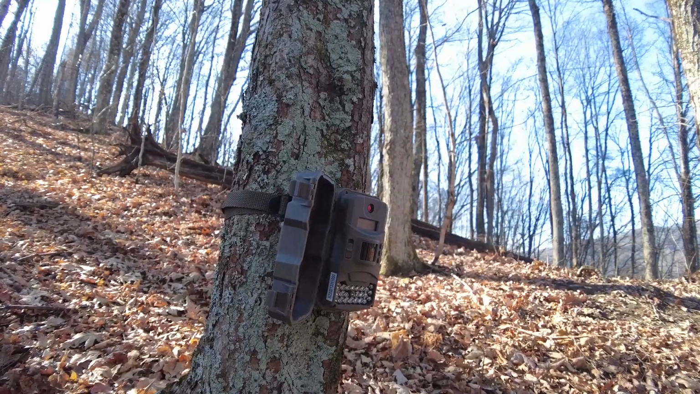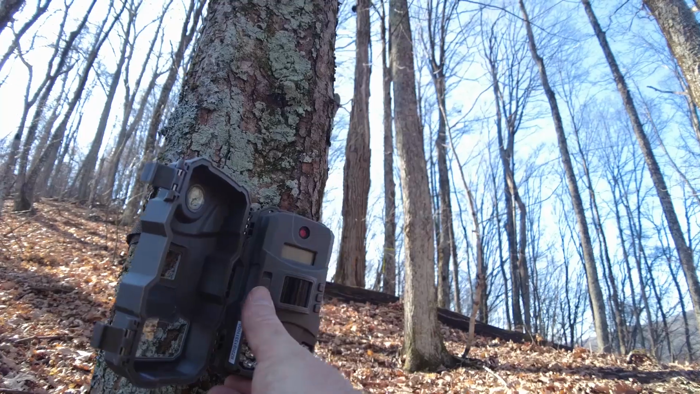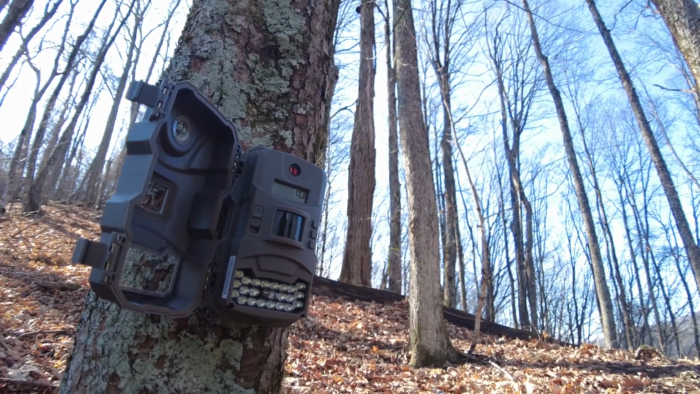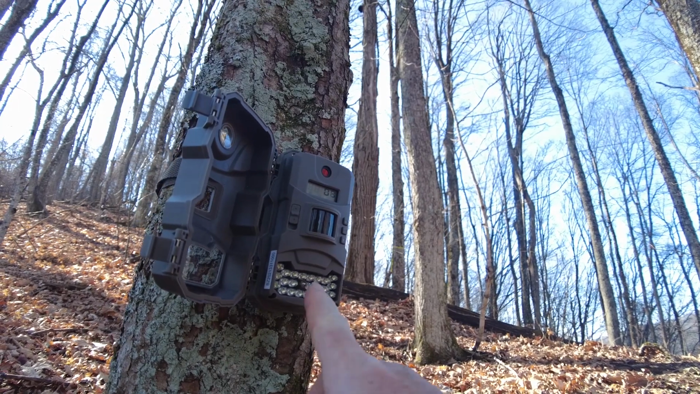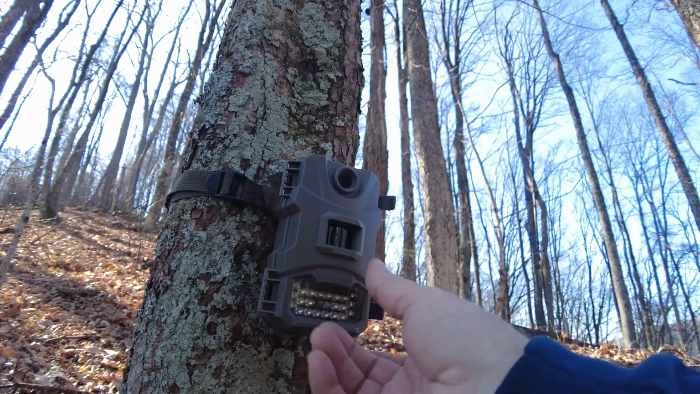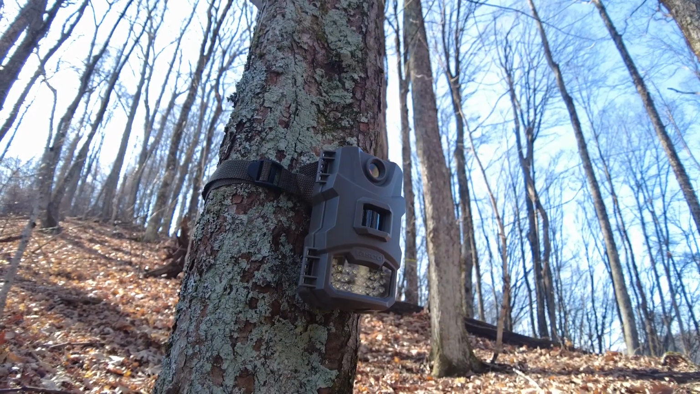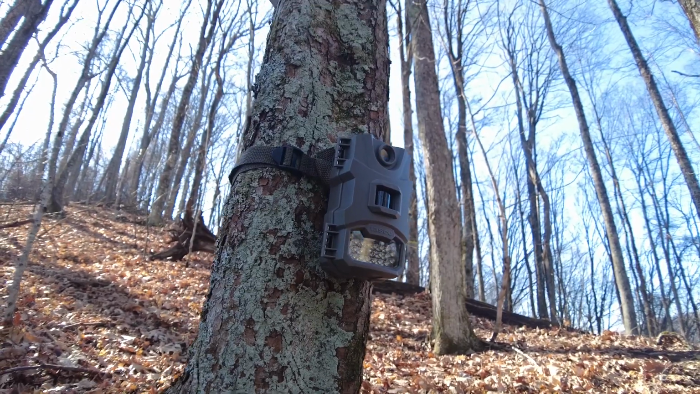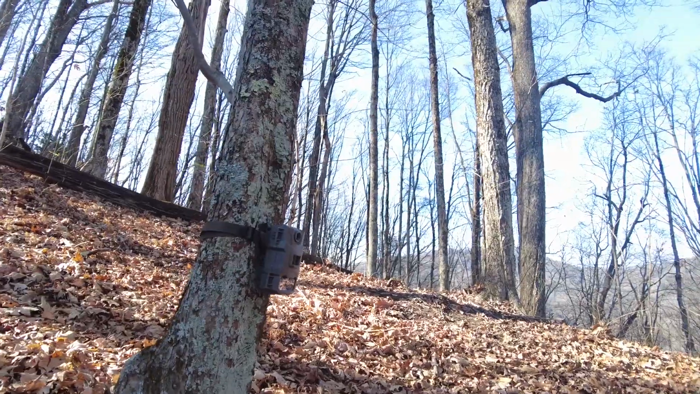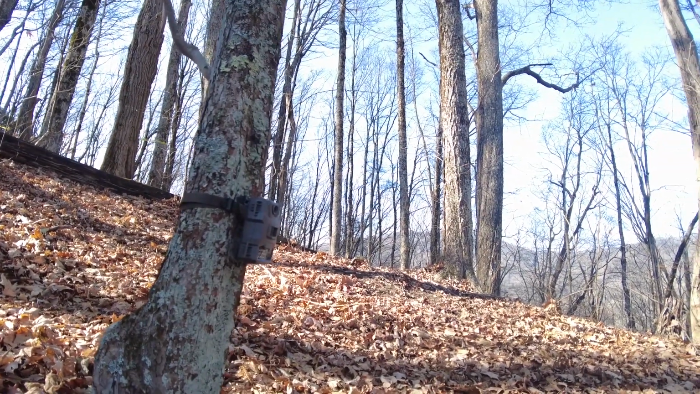So I put the second one right here up on top of the ridge. It has the little on-off button here. You turn it all the way up, it'll start giving you a 10-second countdown and the little light flashes so that you can tell that it's working. Gives you 10 seconds to get away, lock it down, and then it will start taking pictures of anything that's in the way. I like to kind of stand in it once or twice just so I can tell that it was working.